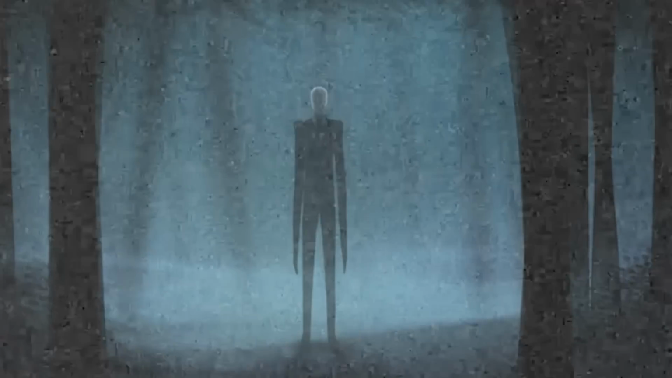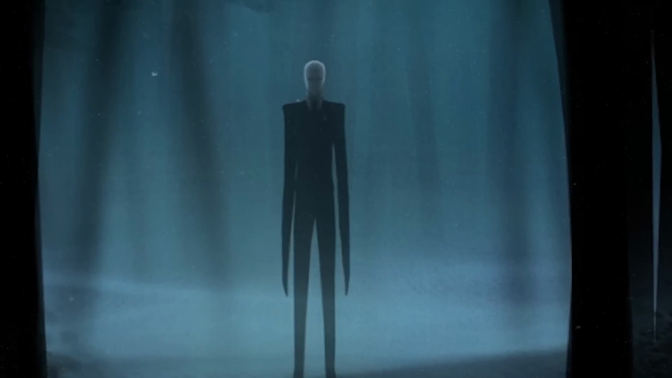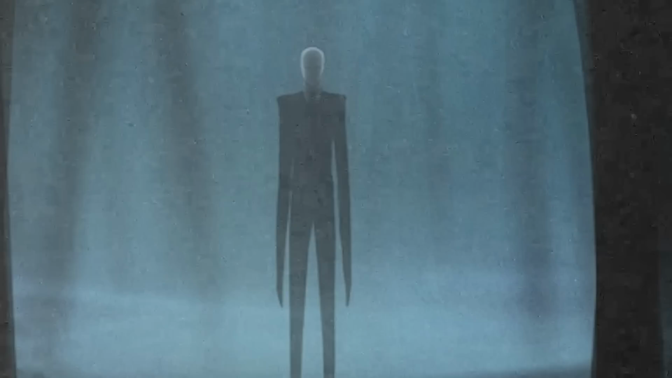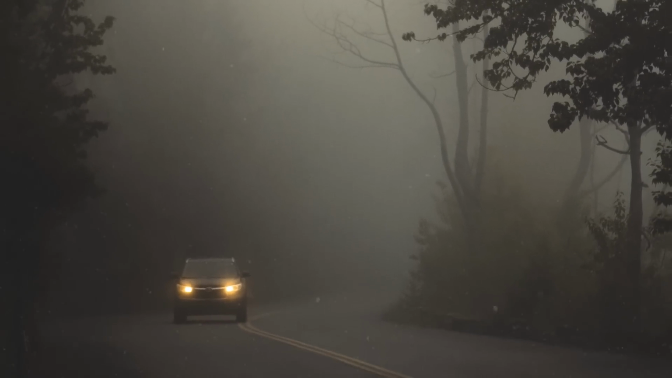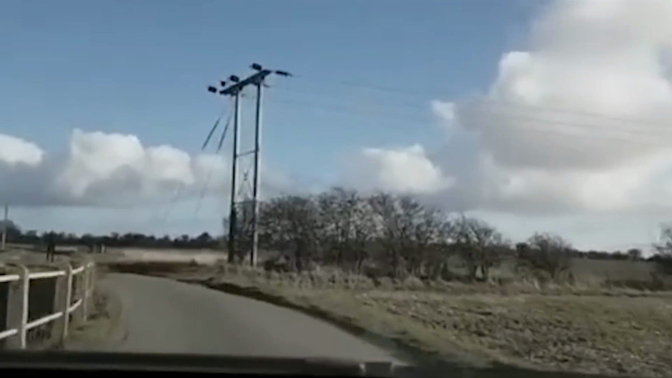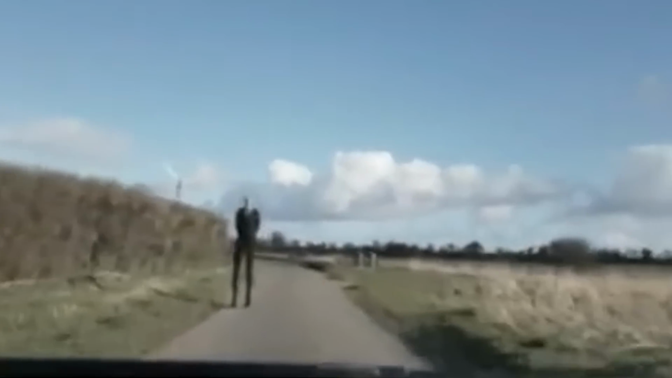Many people believe that Slender Man is just a made-up creature, a myth, but after watching this video, it might change their perspective. The video was recorded from inside a car as the driver was traveling on a country road. Suddenly, something unusual appeared in front of the vehicle. There, right in the middle of the road, stood a tall, faceless figure in a suit. This figure didn't seem to move, even as the car approached.